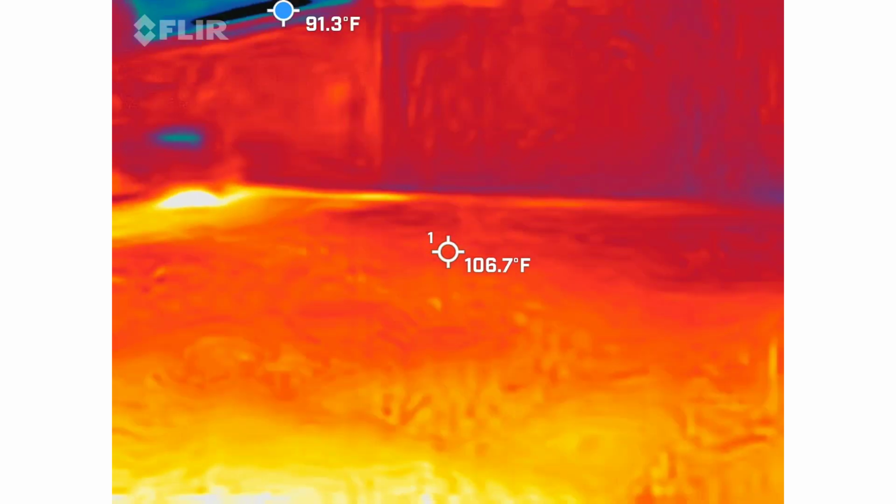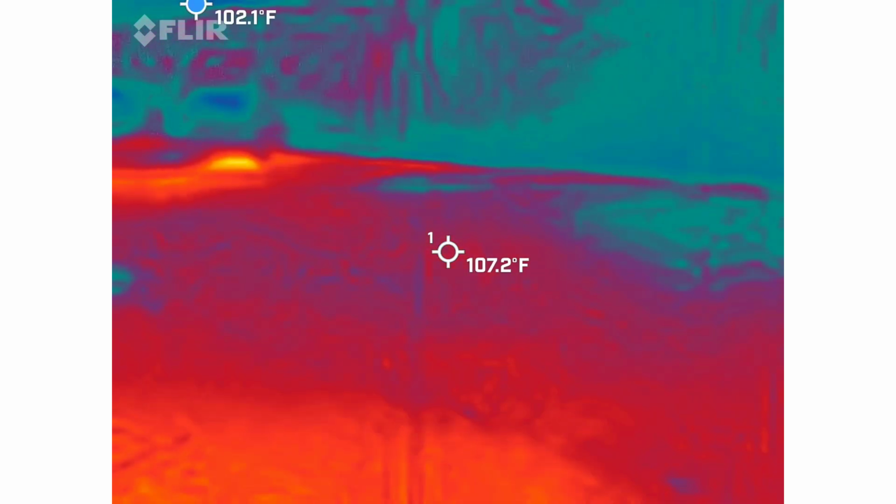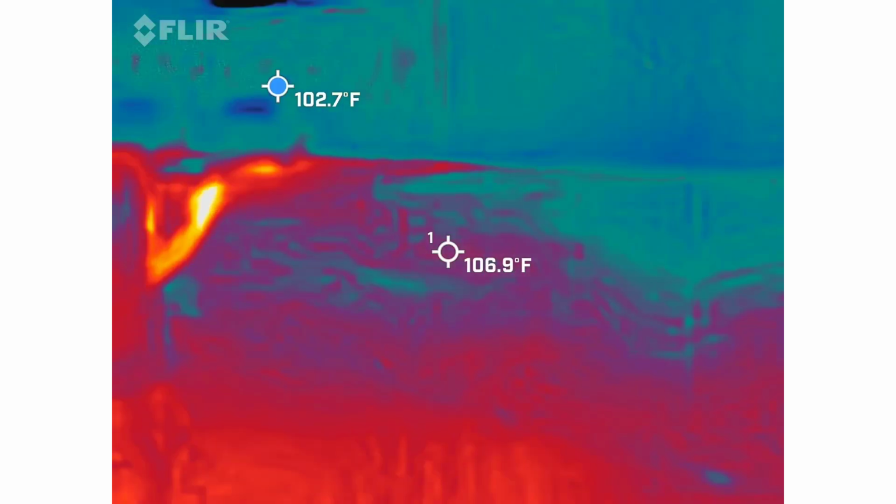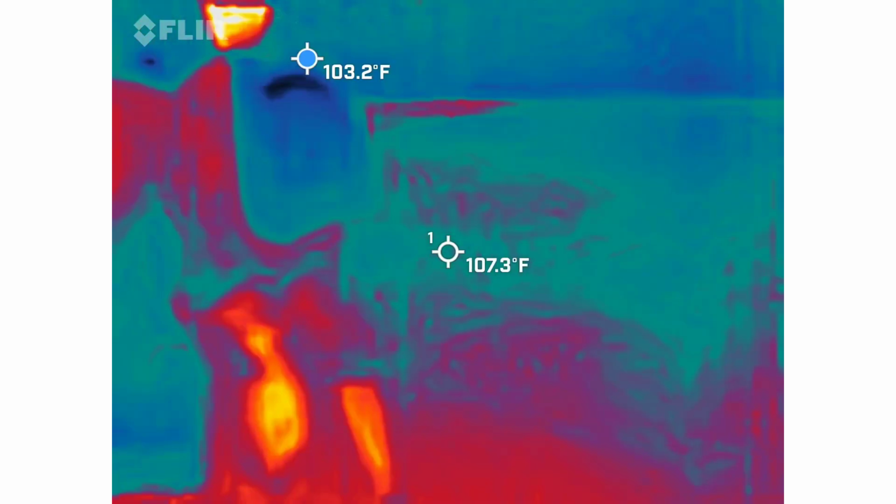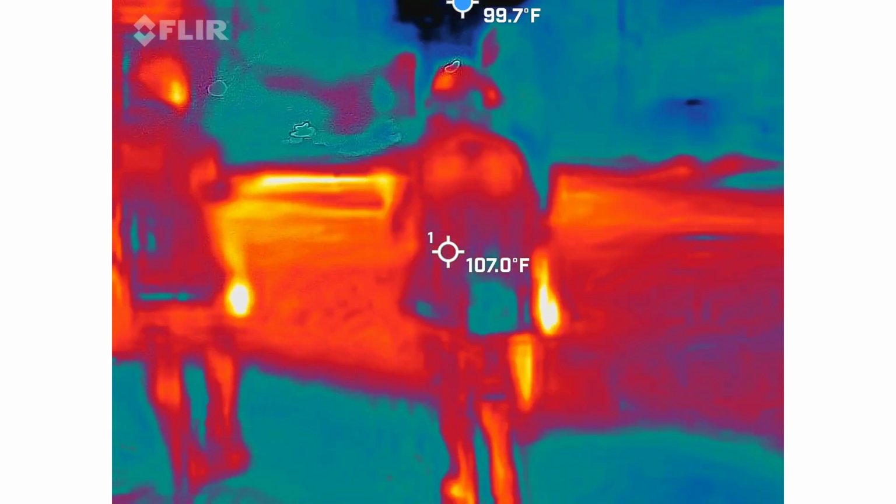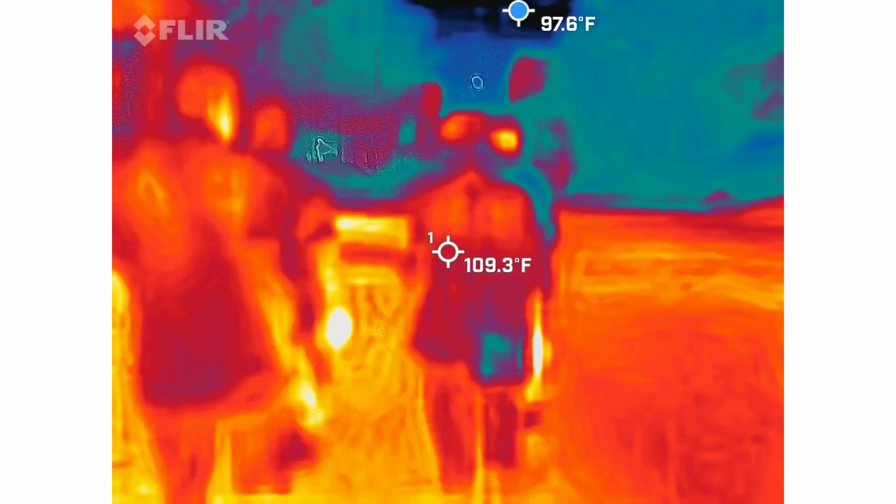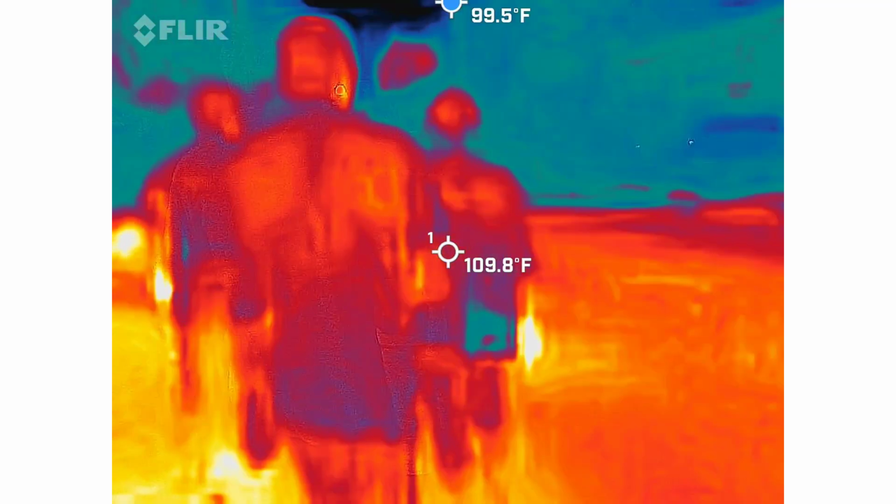So now that everybody has a good gist of their devices, let's go. All right, so let's head through this. You like this strap on? It's fine.